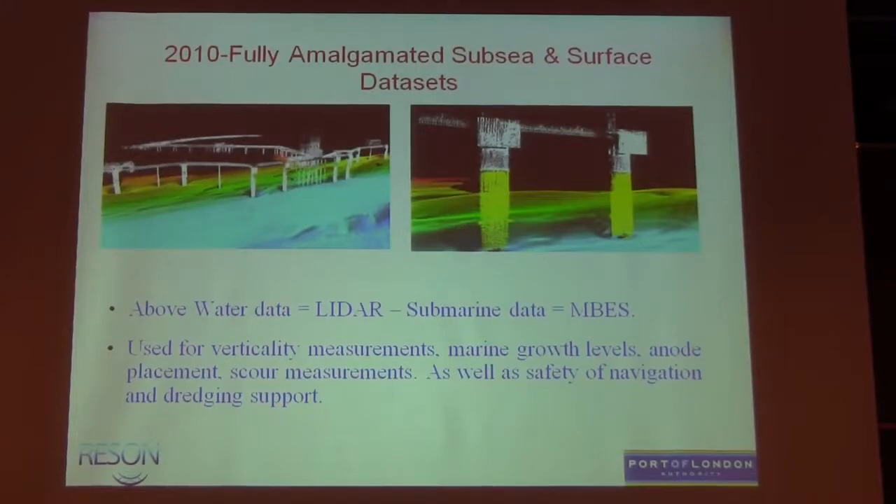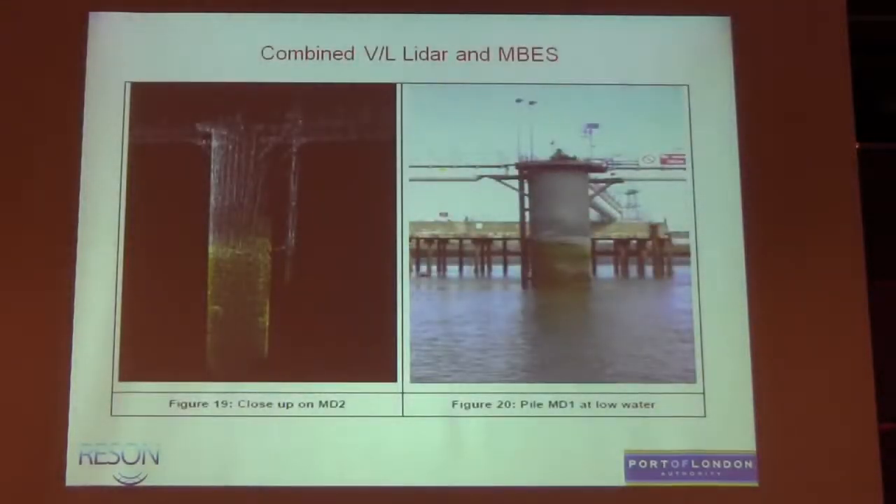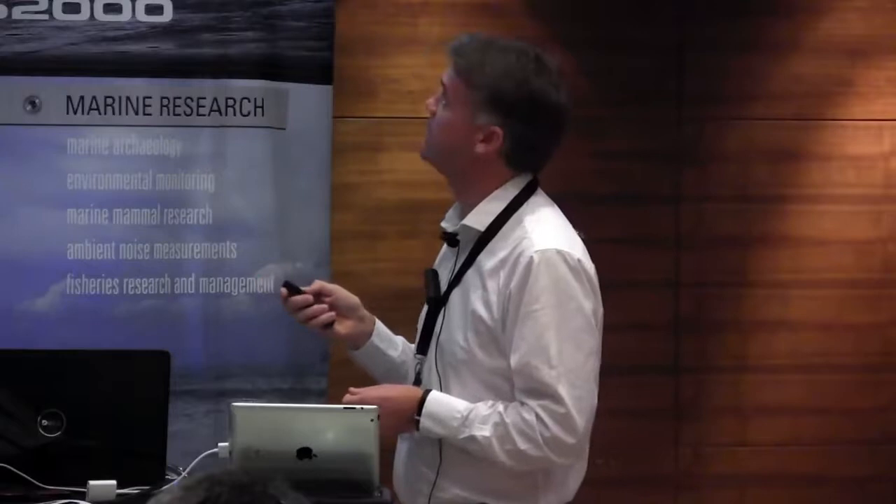And really just running through some more eye candy here in the end, looking at these amalgamated data sets. This is an LNG jetty where we've acquired the multi-beam data for the submarine part, laser for the top, and the whole bed area, looking at assessing verticality measurements for these piles. We said to them they should use a land surveying company, it'd be cheaper and more efficient, but actually to get onto an oil jetty, to be able to do it remotely, was of benefit to them with the health and safety regimes. So that's a photographic image. There's the multi-beam here in the yellow, and there's the laser, so good.